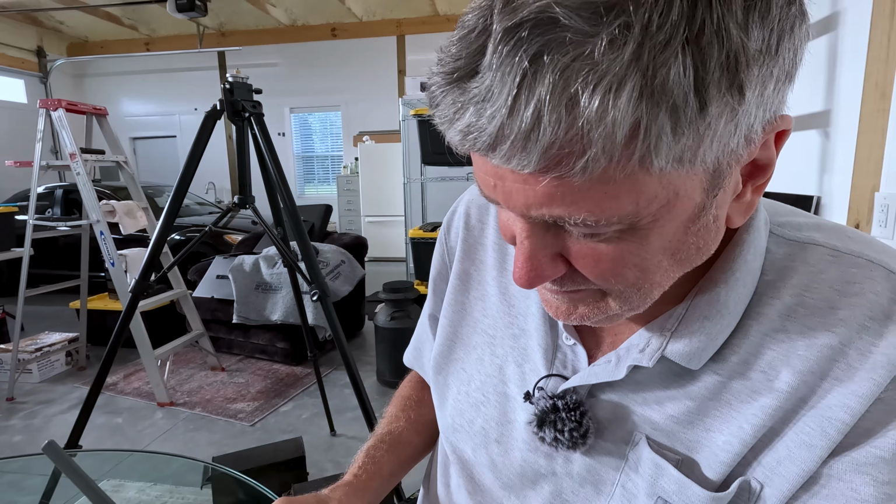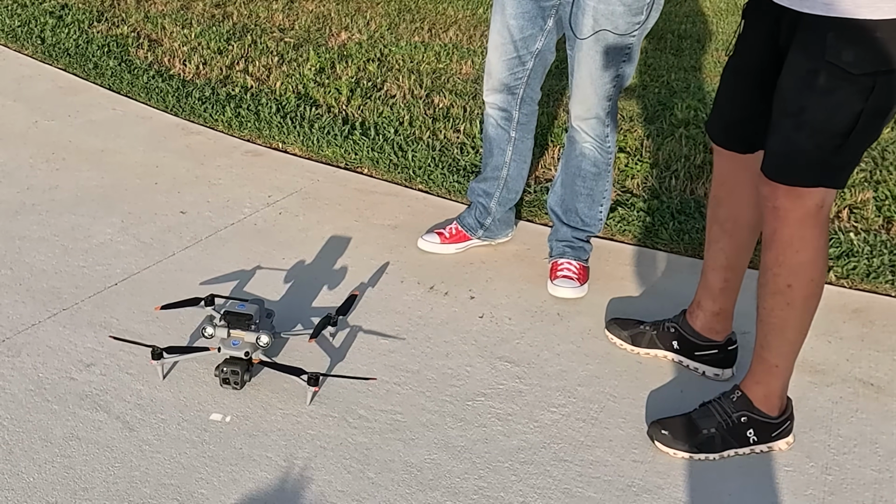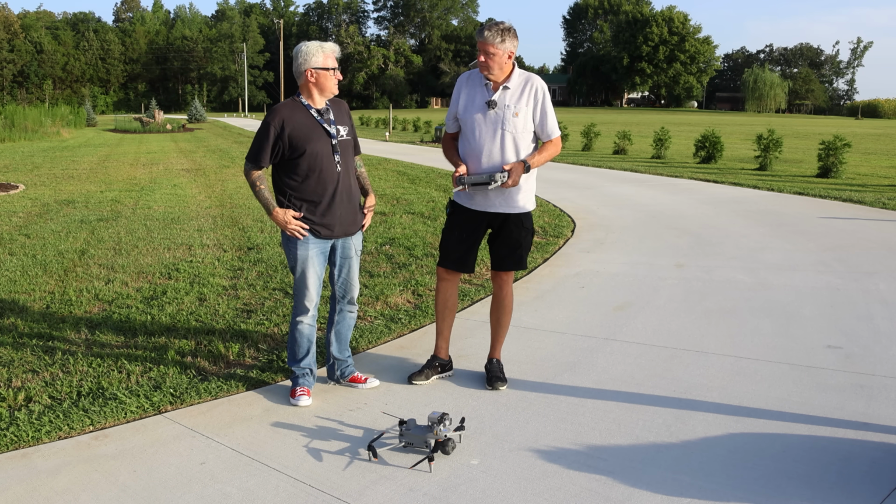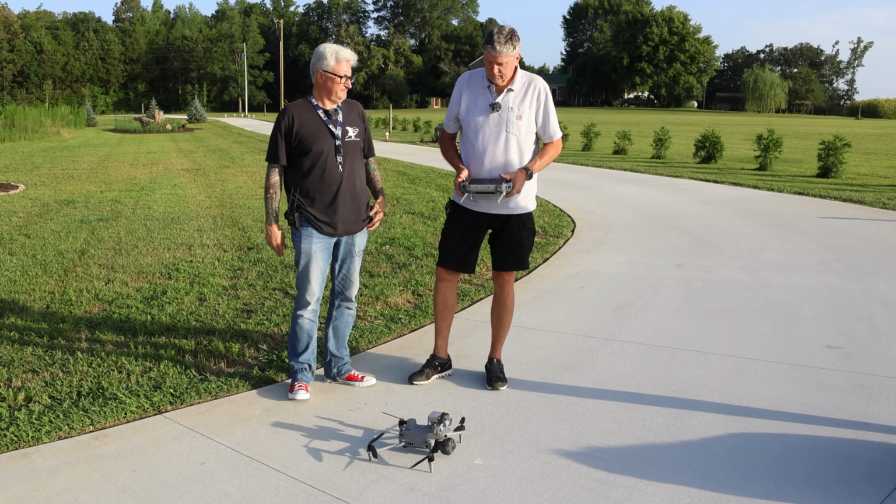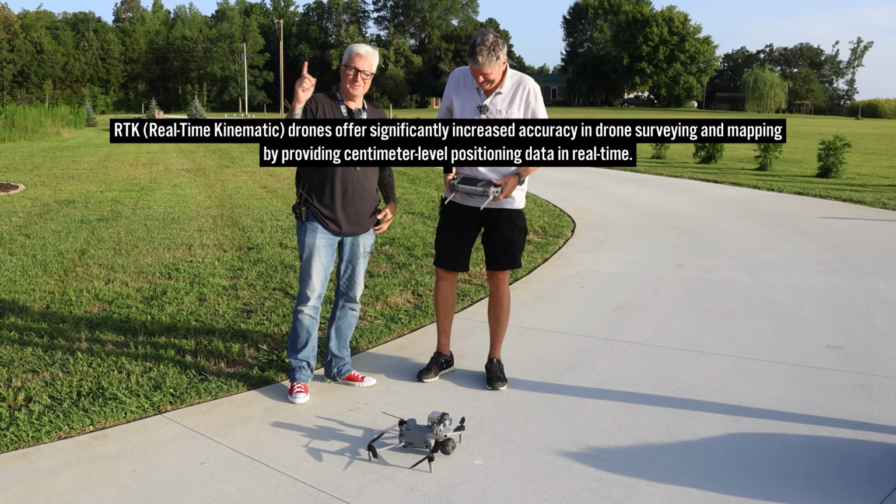Can we go outside and fly this thing? We can. Not a lot of people have RTK versions of drones. That's right. What's the advantage of RTK if people don't know? Right here. Oh, there it is on the screen.